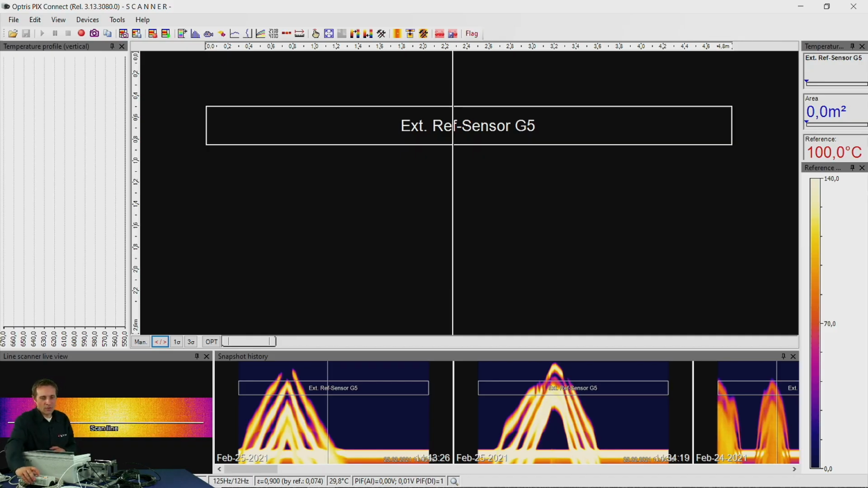If you click the green button again, you will see in the Pix Connect bottom task line that the temperature range changes immediately back to -20 to 100. Or if you are using the standard glass inspection layout, you have the temperature range 150 to 900 degrees Celsius again.